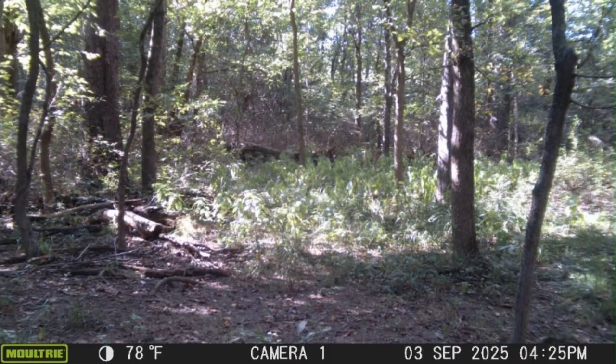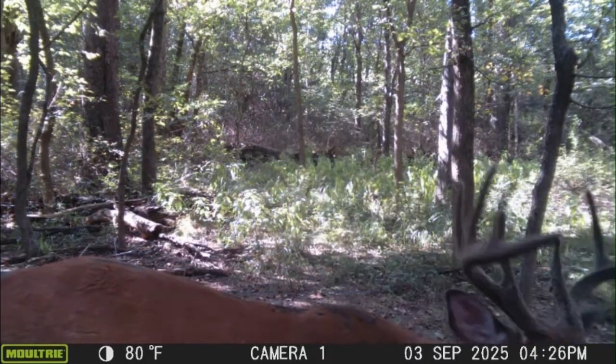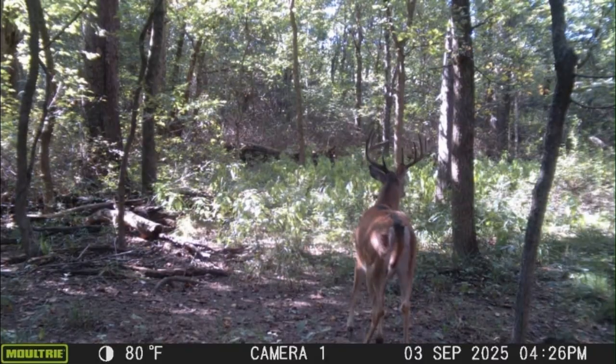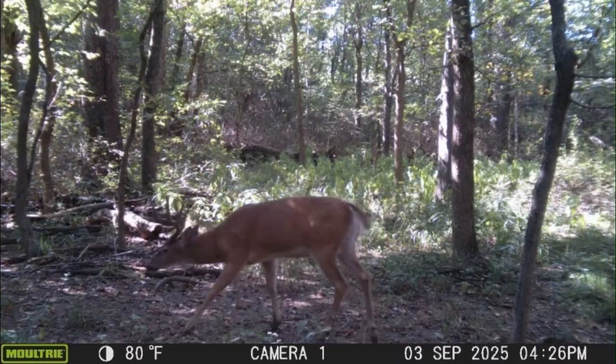So a lot of the stuff you're going to see in daytime in the video, in daylight hours, that are coming from that way, I'm pretty sure that they're coming across the creek from the other side of the river to get into the safety zone.